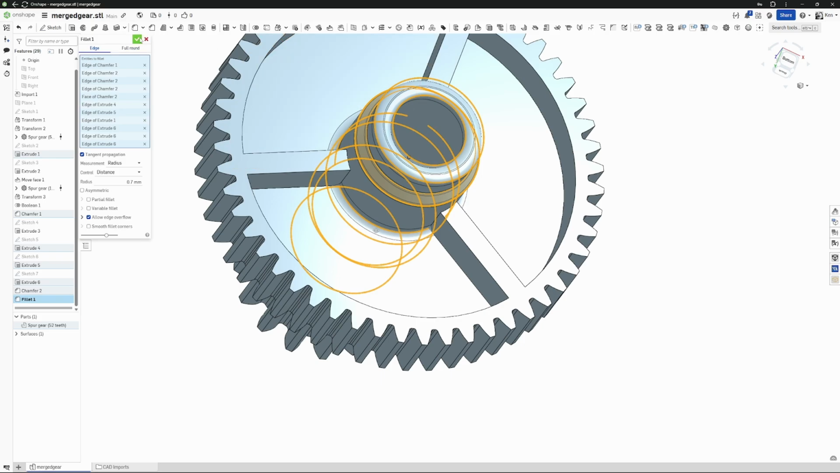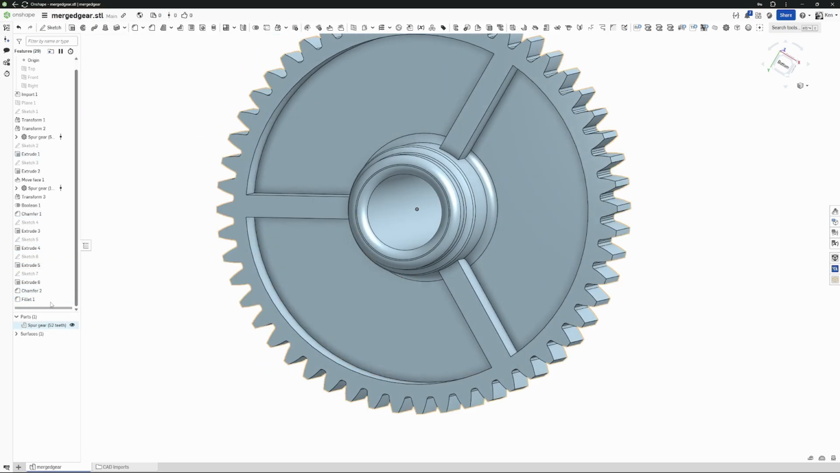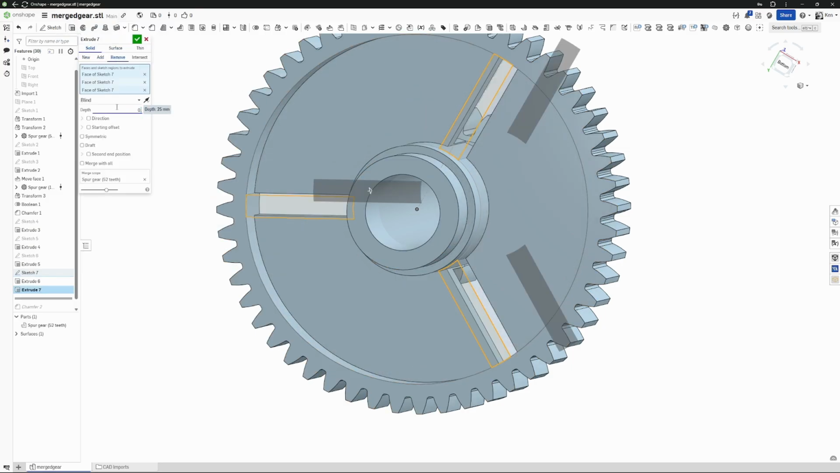All right, I'm going to save that as it is for now, but what I'm going to do is back this up. Let's make that sketch visible again, so I can select those 3 faces. I'm going to remove just a bit of those. It's probably about 0.5 mil.